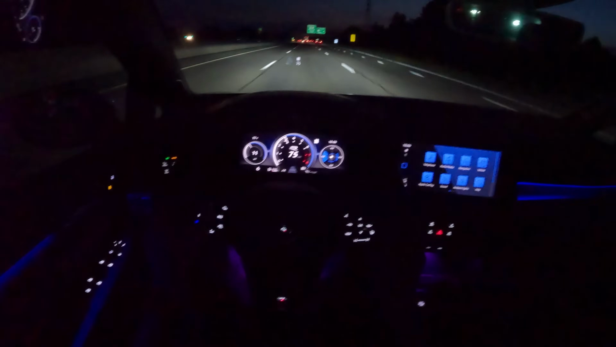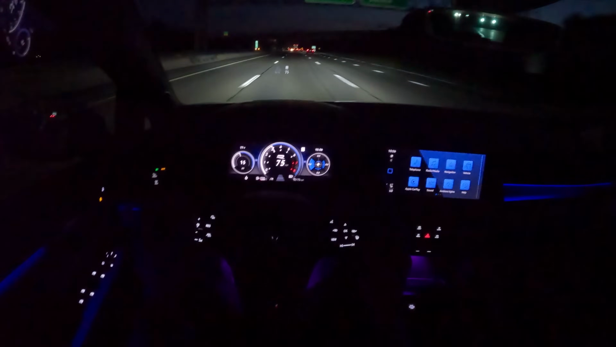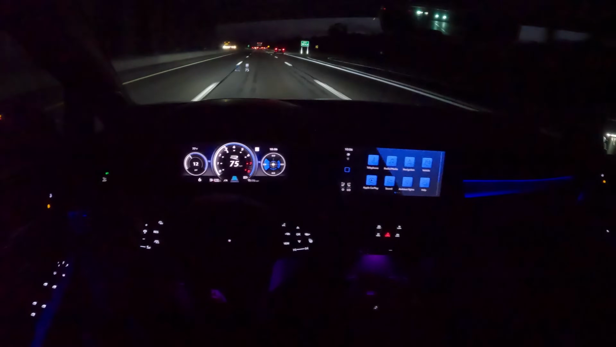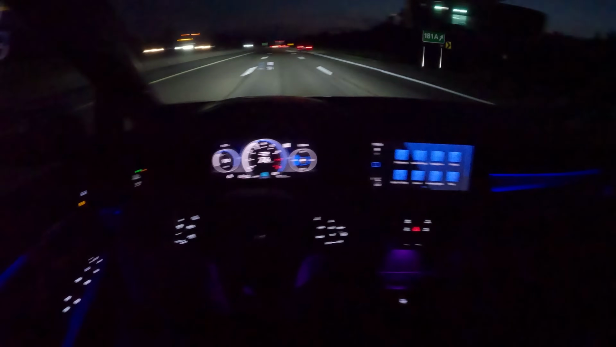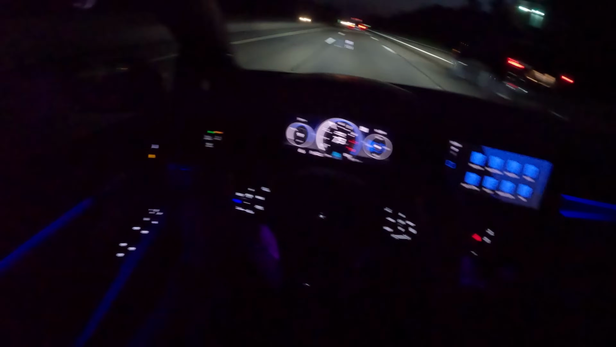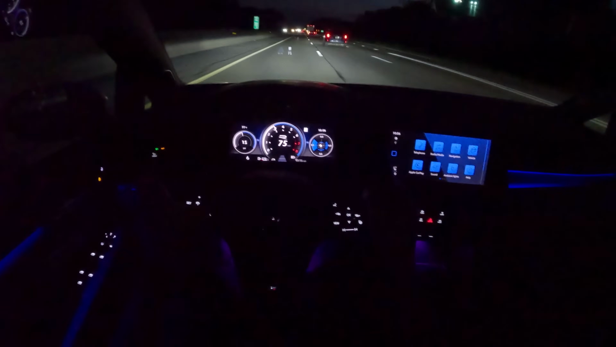I know I said earlier it's the businessman's hot hatch, and I do stand by that still, but when you want to push this thing, it will deliver. Now, I'm not saying it's dramatic. I'm not saying it's going to snap really hard and pop and burble with the exhaust and everything like that, but it will deliver, it will handle, and it does everything you'll want it to do.